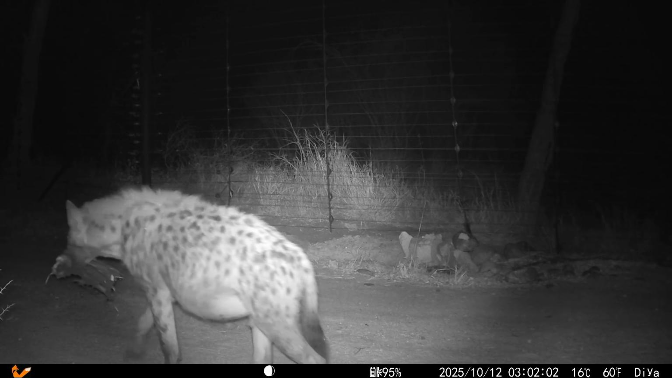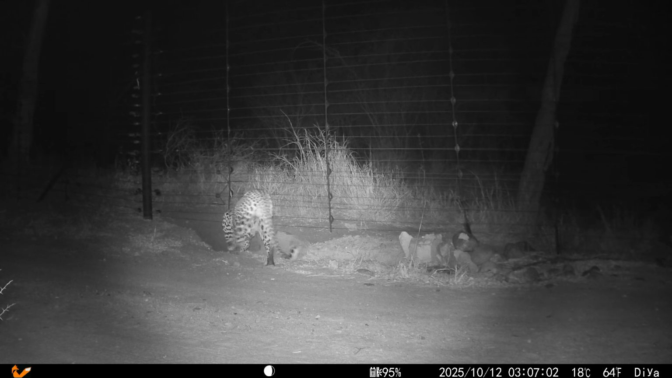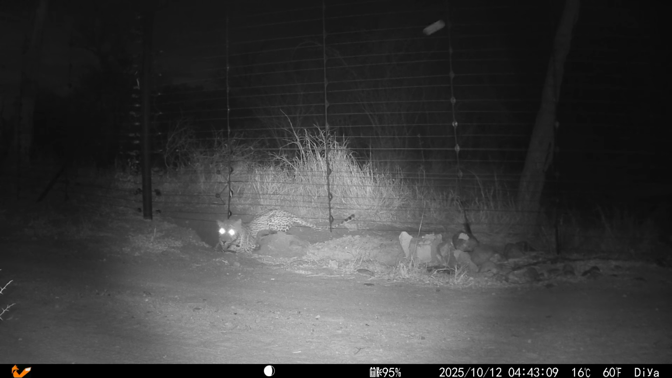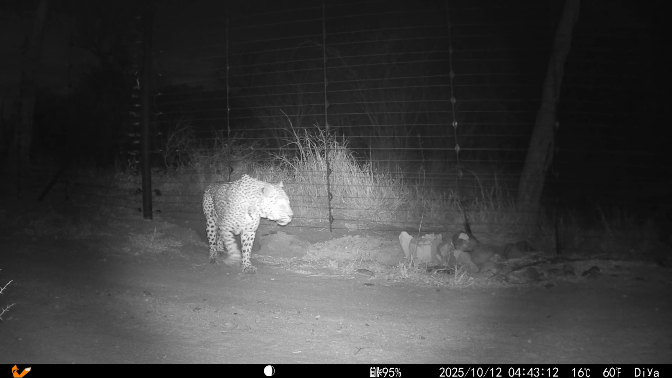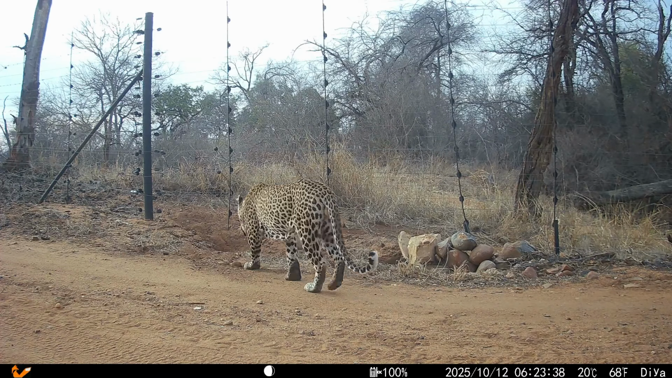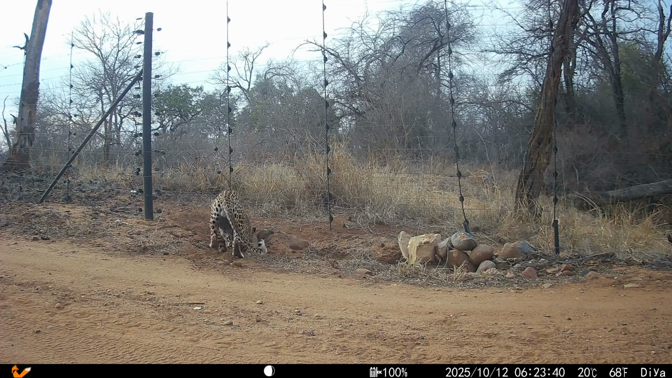Well, it seems like there must have been a kill nearby, and the leopard that made it was Mafu. He came back shortly before sunrise, perhaps to see whether or not the hyenas had left any scraps around. And later that same morning, he left the estate again through the same hole.